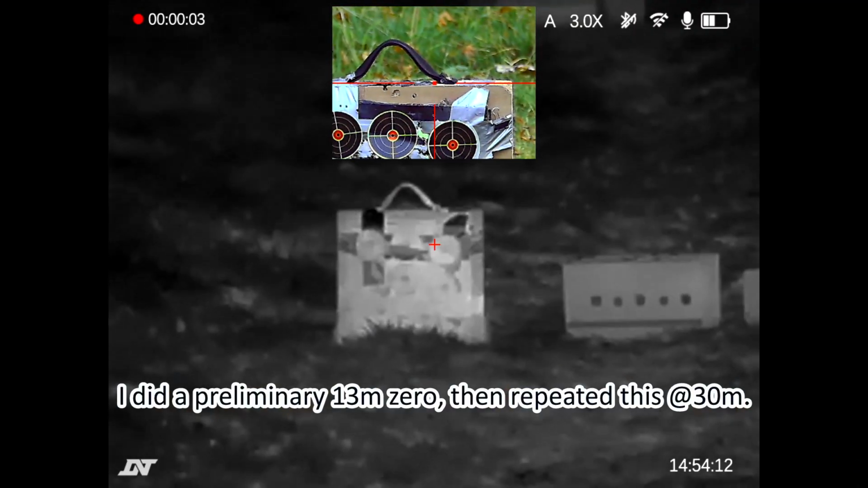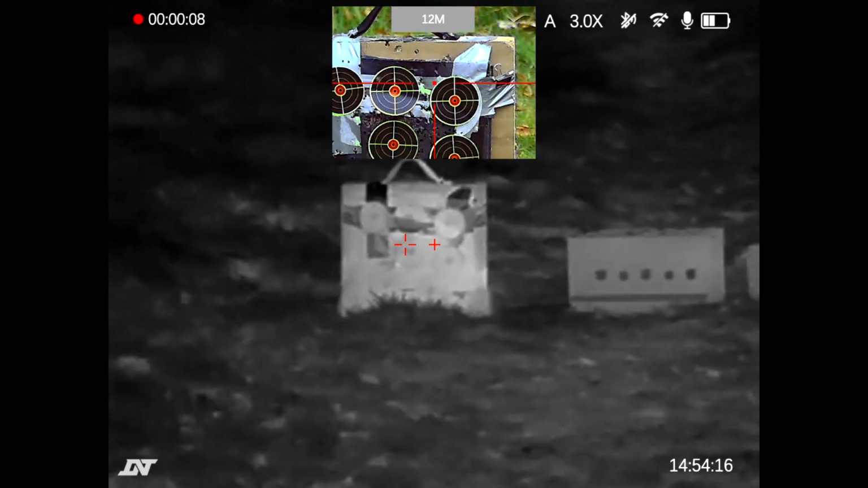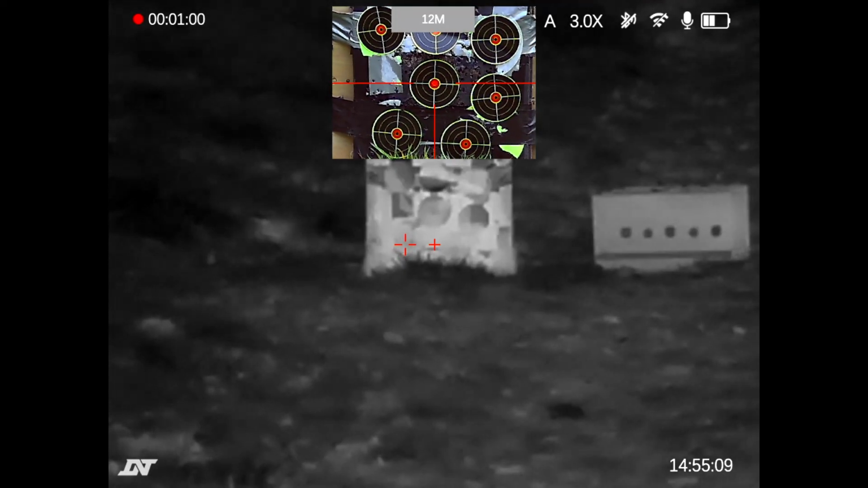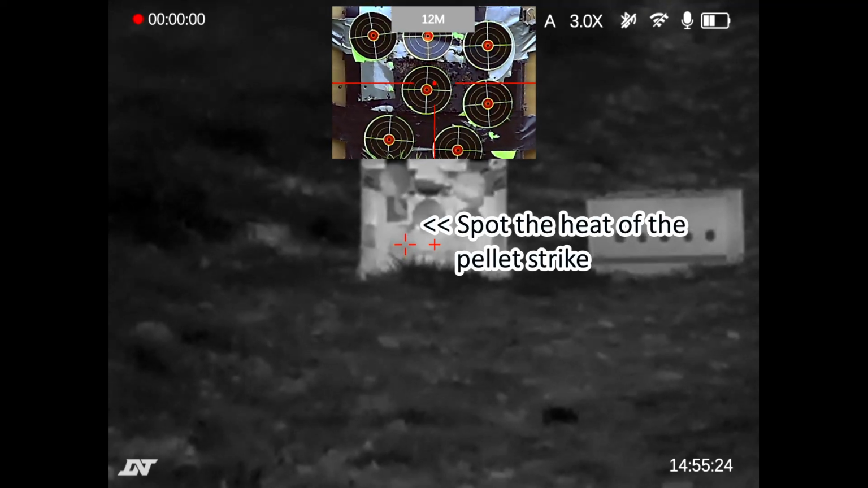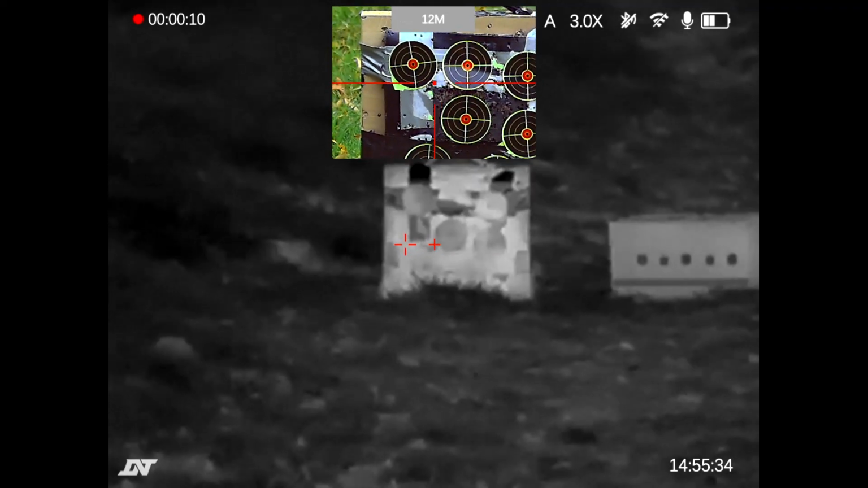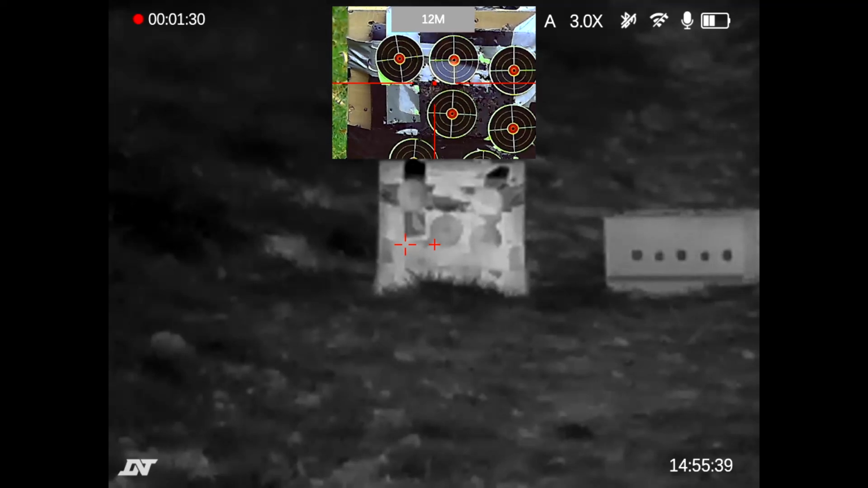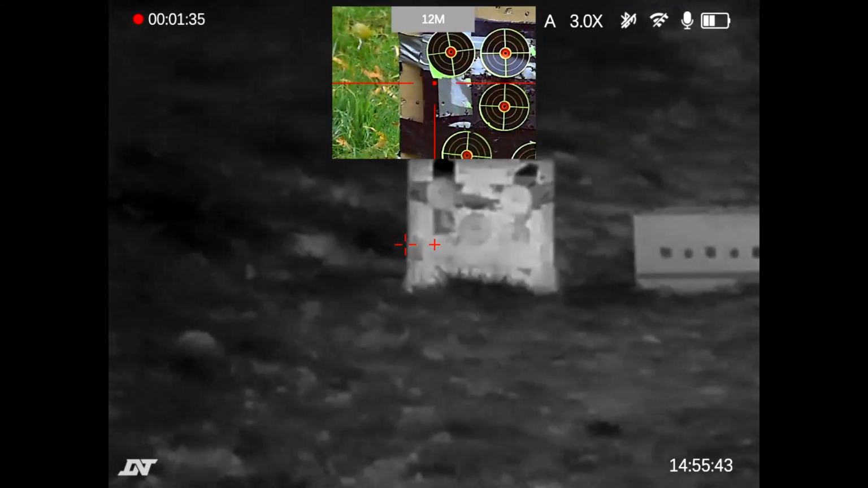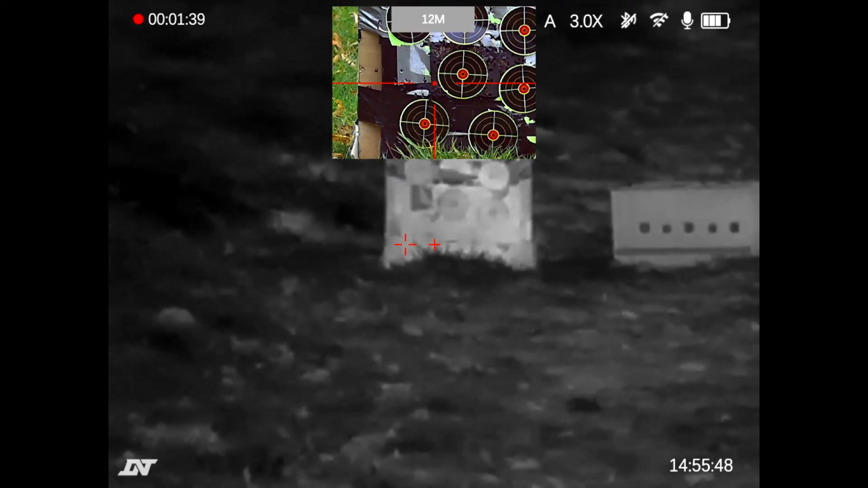Okay, the target is at 12 meters, and I'm aiming in the daylight aiming box in the pip. And the thermal can actually see, if I put the reticle on the thermal main view, that just glimpsed the warmth of the pellet right there. So the pellet has struck there. Let's do a couple more shots, see if it strikes in the same place.